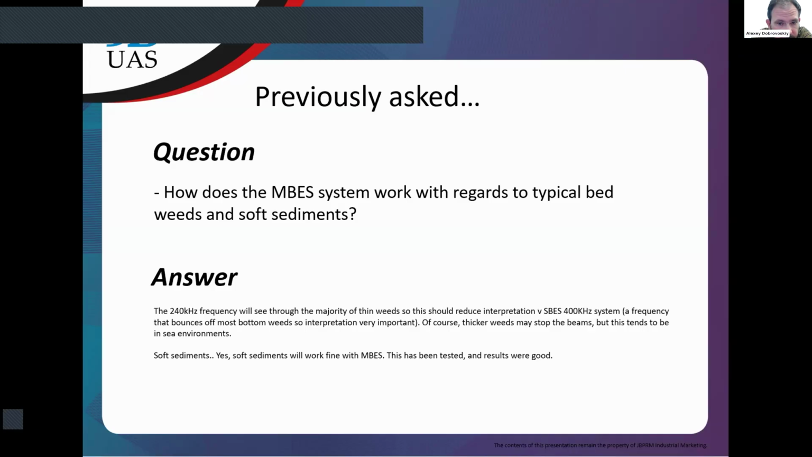If we compare that multi-beam system with, for example, a 400 kilohertz single beam, data is much cleaner over the same lake. That means that in most cases, sound penetrates through seaweeds and maybe through light sediments. But of course, 240 kilohertz is quite a high frequency.